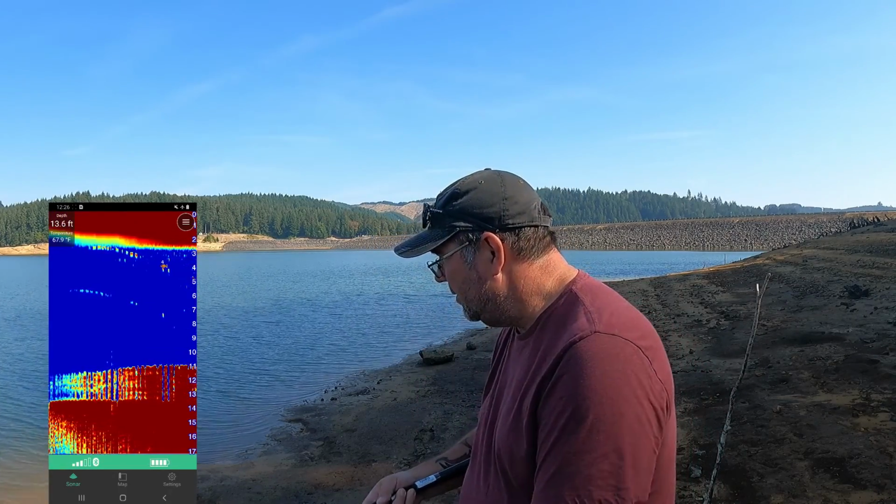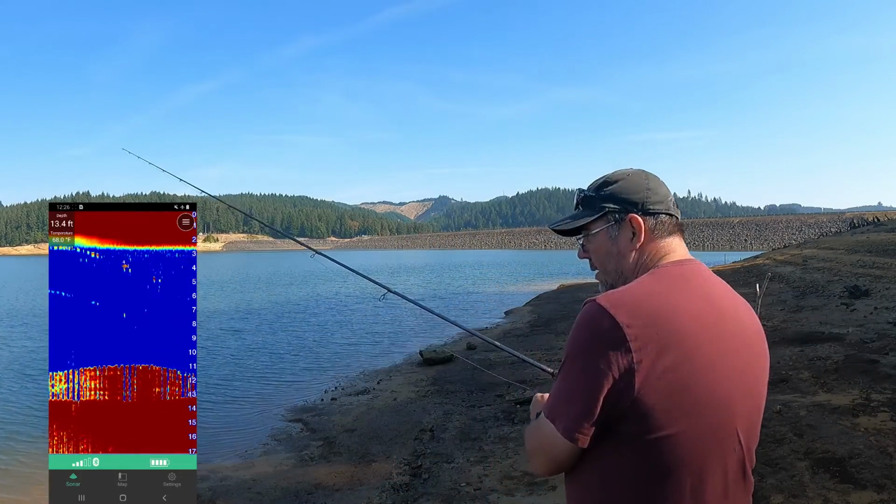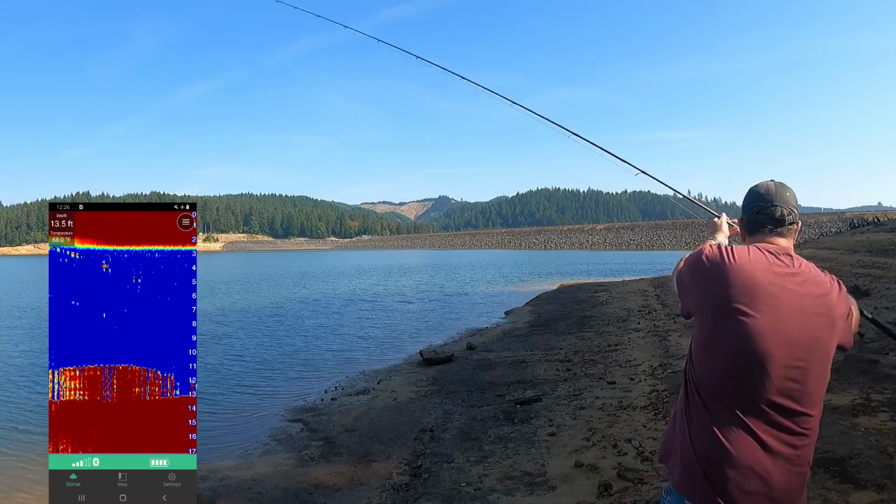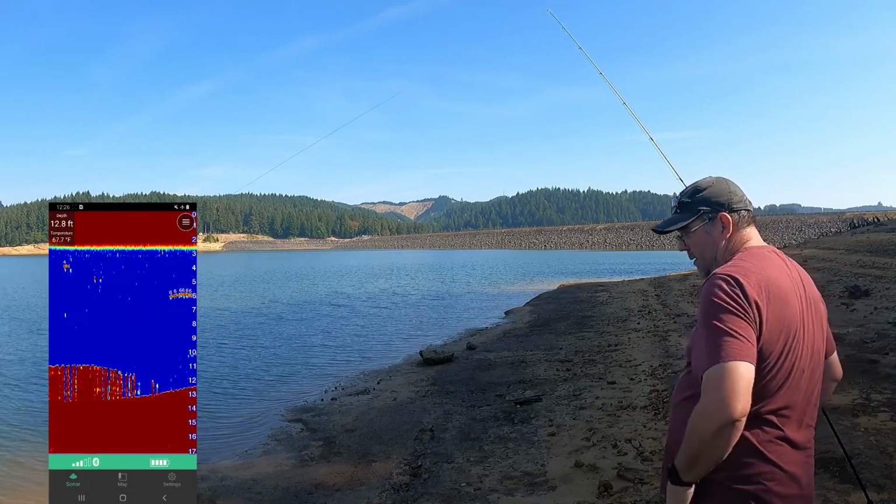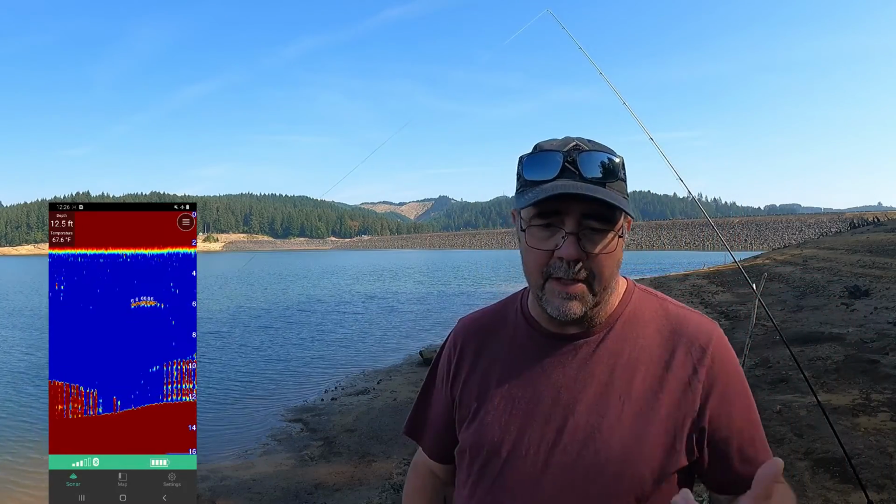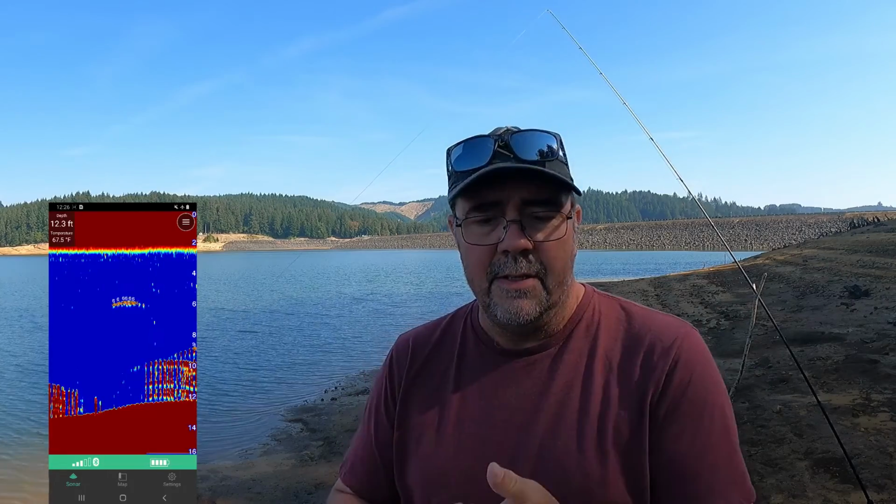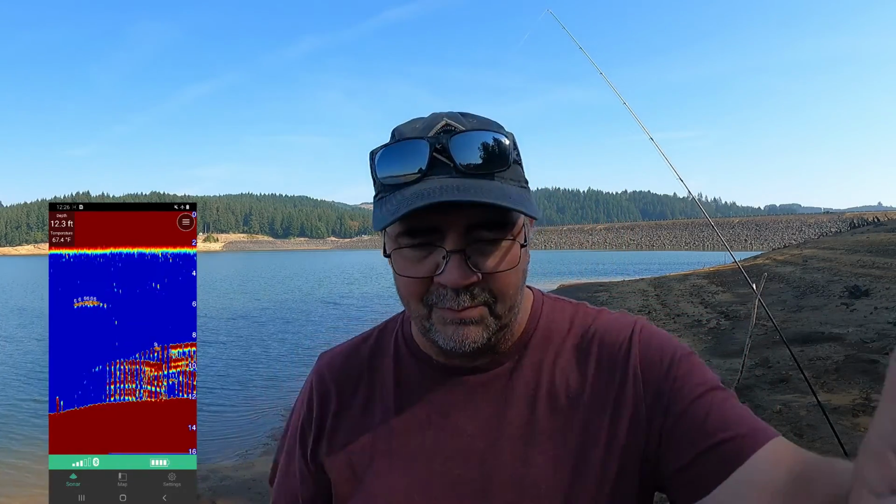So maybe what I'll do is I brought the same setup that I had over there at Vernonia Pond. I brought some nightcrawlers, and I'm just going to use a light bobber with no sinker on it. Well, the bobber's got a sinker on it, and so on. I'll be back in just a minute to give it a try.